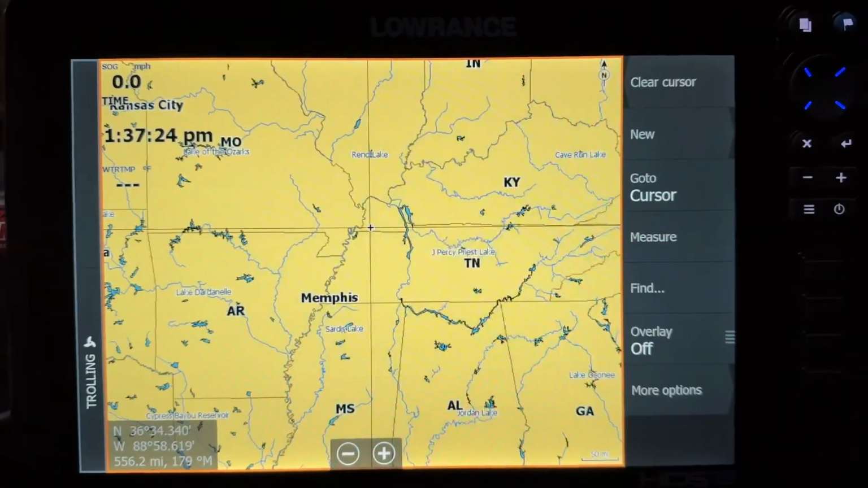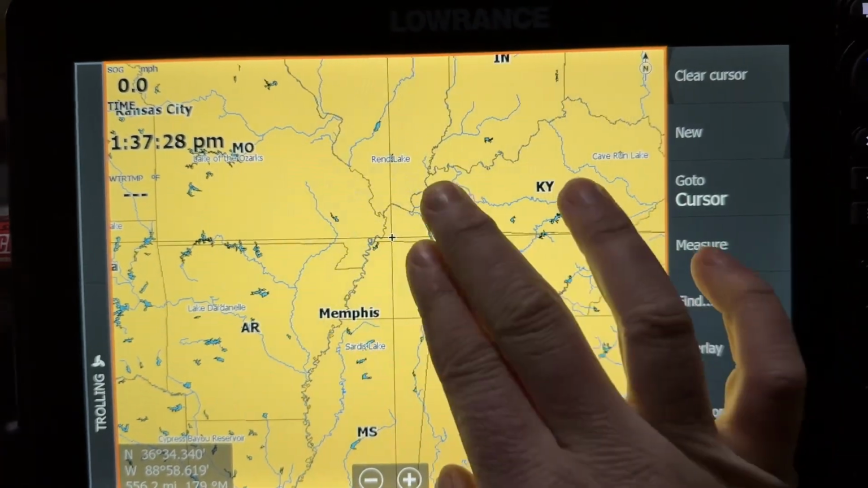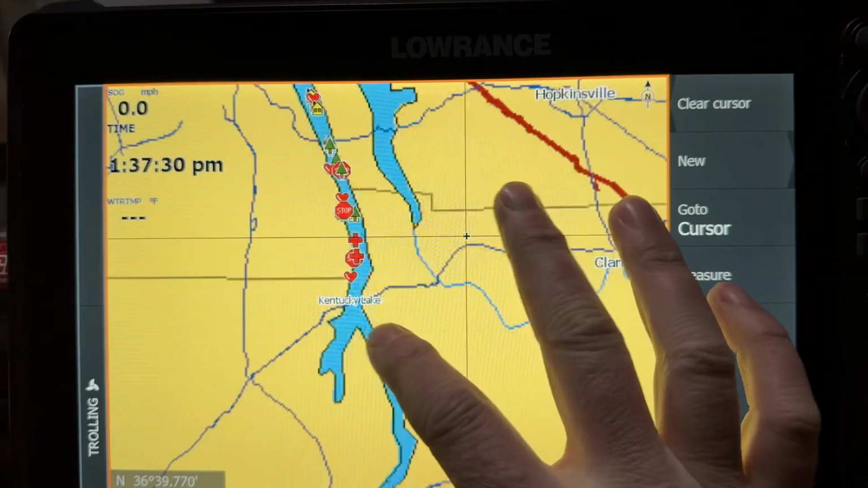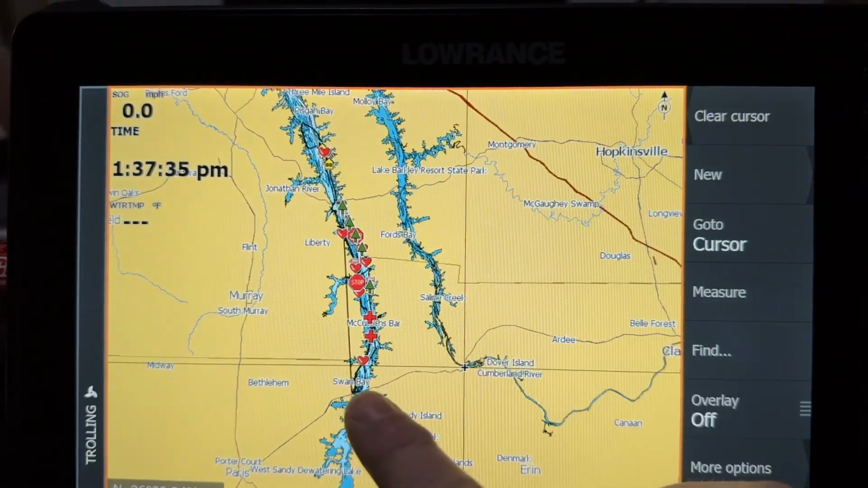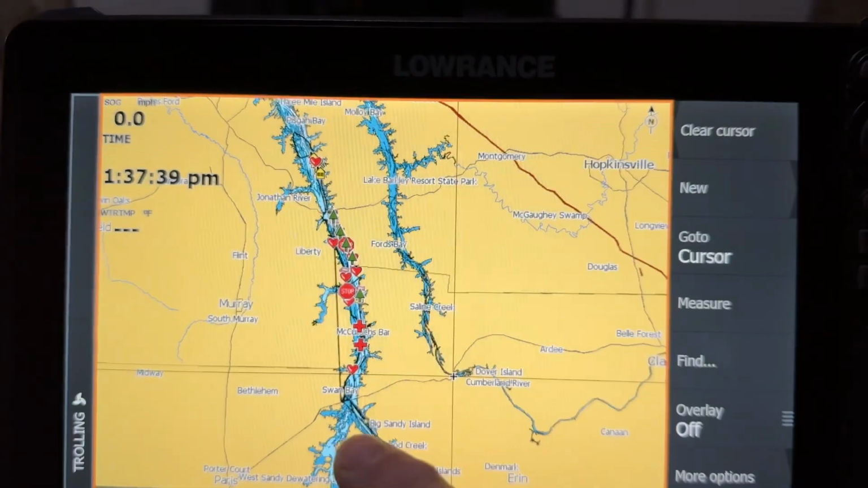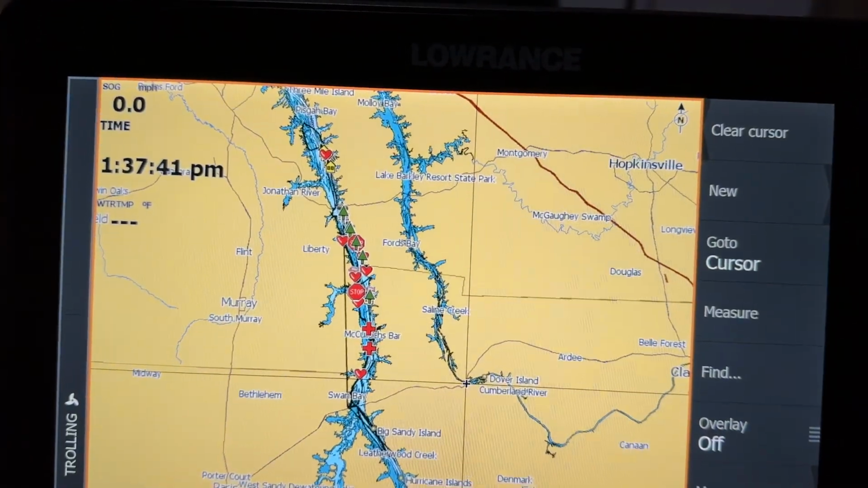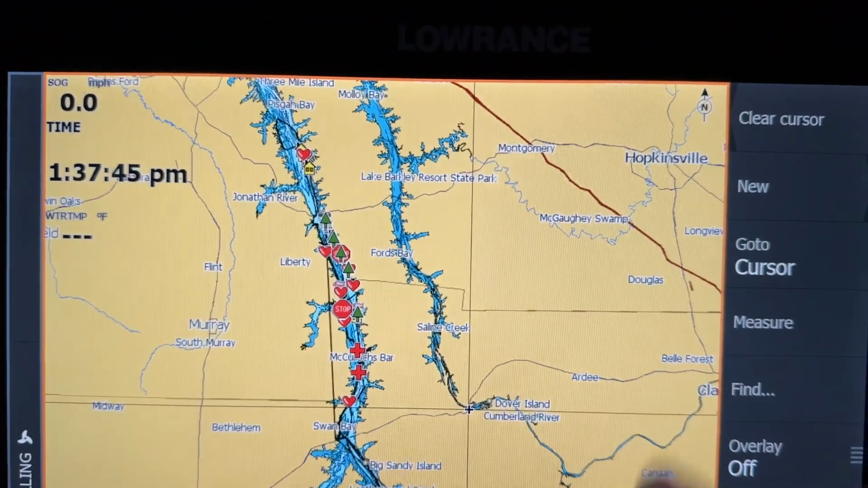So I want to point out a couple of things first, I guess. If I zoom in, this is Kentucky and Barkley Lakes. You can see these are my waypoints. We launched down here by Paris, and I fished pretty much all the way up to almost the Moors. That was kind of the range that I was fishing.